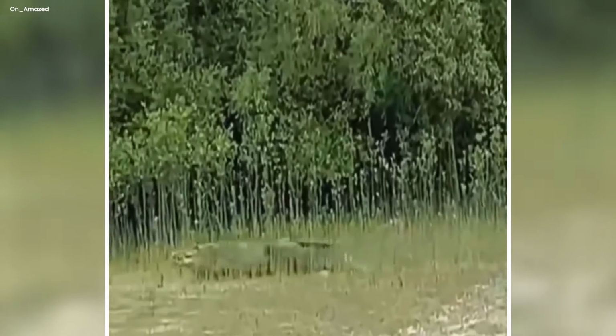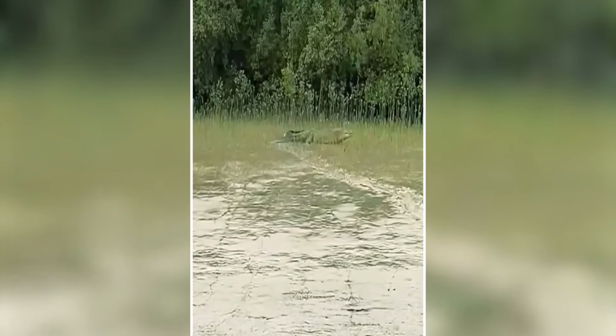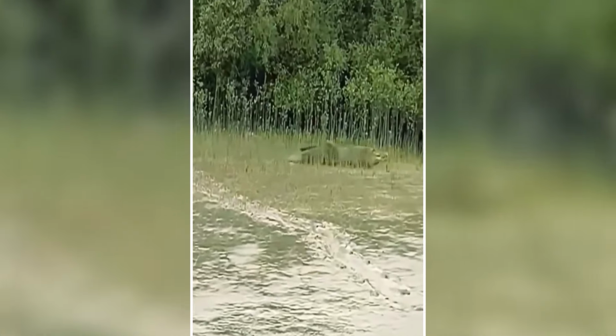Was it just some alligator with a front leg issue? Or could it be some crazy evolving river monster that's going to wipe out humanity? What are your thoughts on this, guys? Let's hear it.